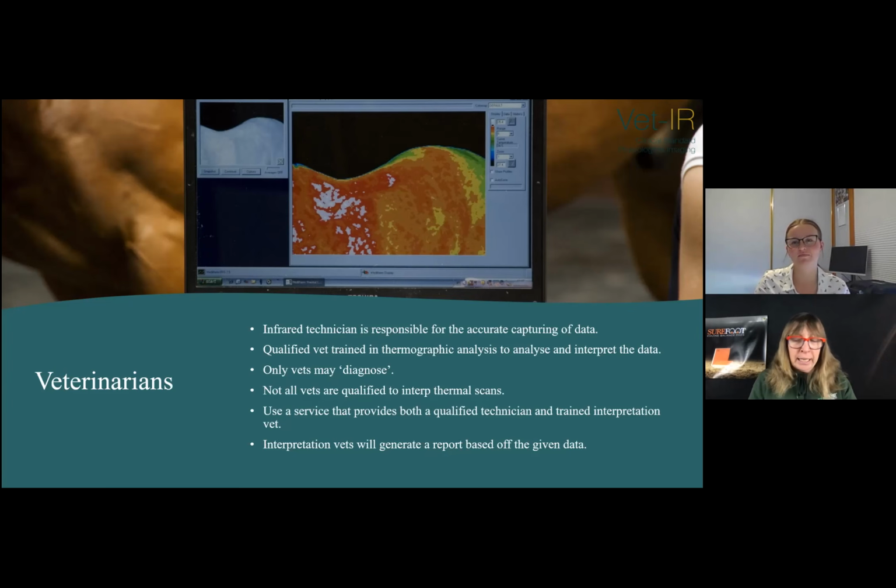So basically, if I understand it right, your job is to make sure that you get the best image you can, and then you present that and the data and the history to the interpreting vets so that they can analyze the case of the horse, and then work with the attending vet, owner, and other equine professionals to either decide whether or not to do further diagnostics, or use the information and say, oh, we didn't notice this. This is something we need to address.